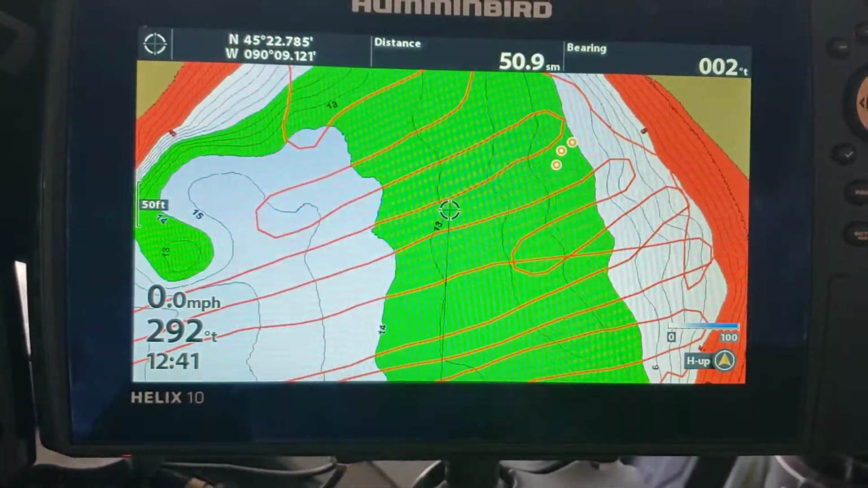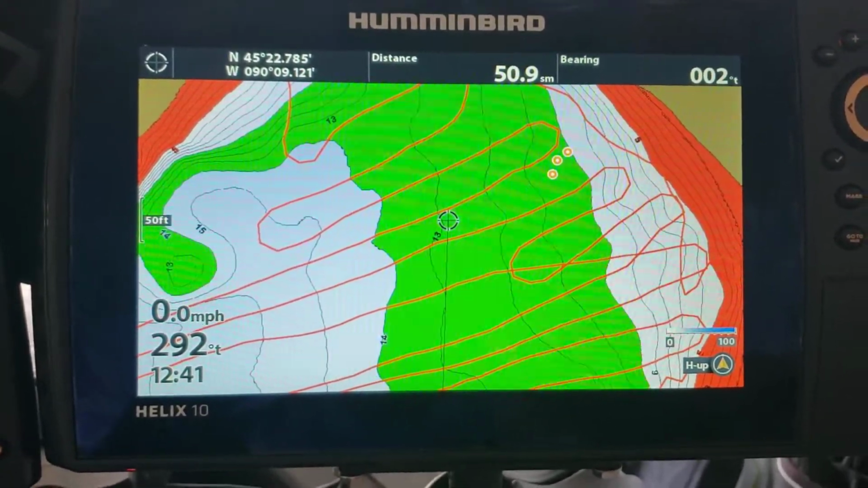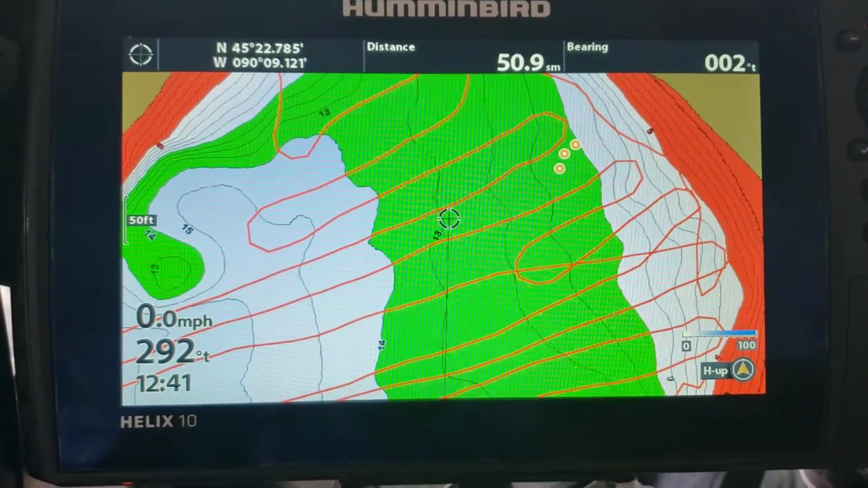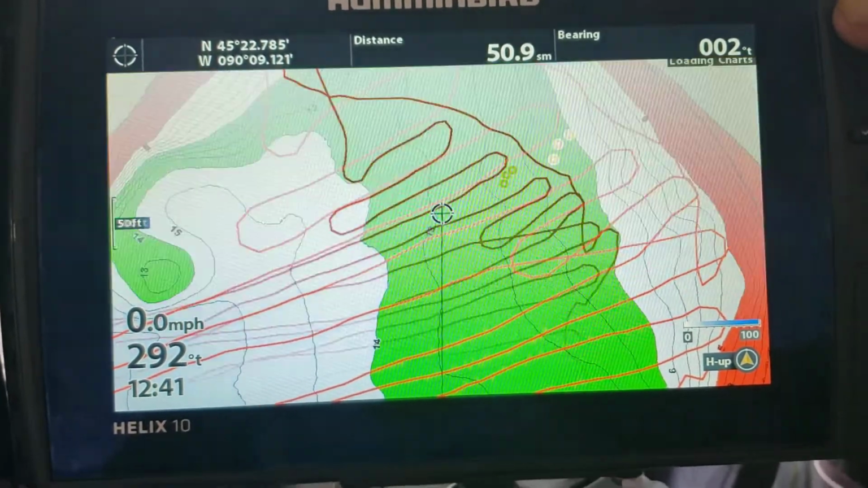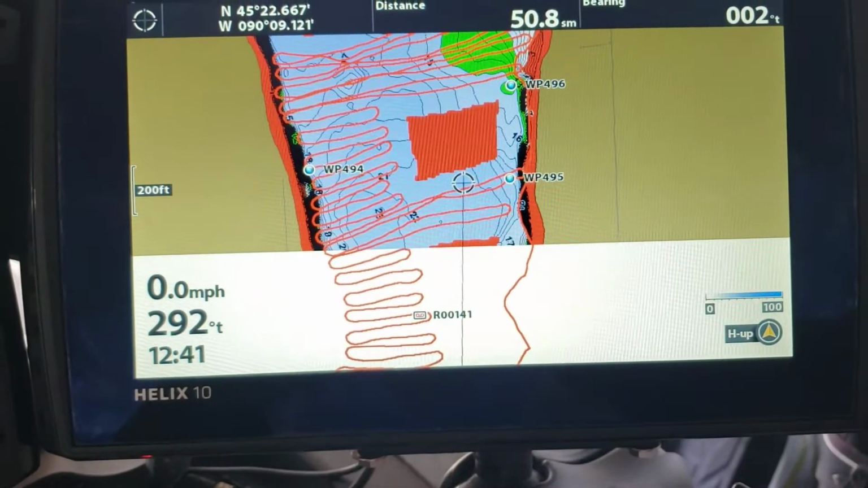So now we're out here and we're looking at it on the graph. And here's a perfect example of what not to do. You need to map using the external GPS pucks. These maps, don't get me wrong, they're probably a little bit better than this, right?